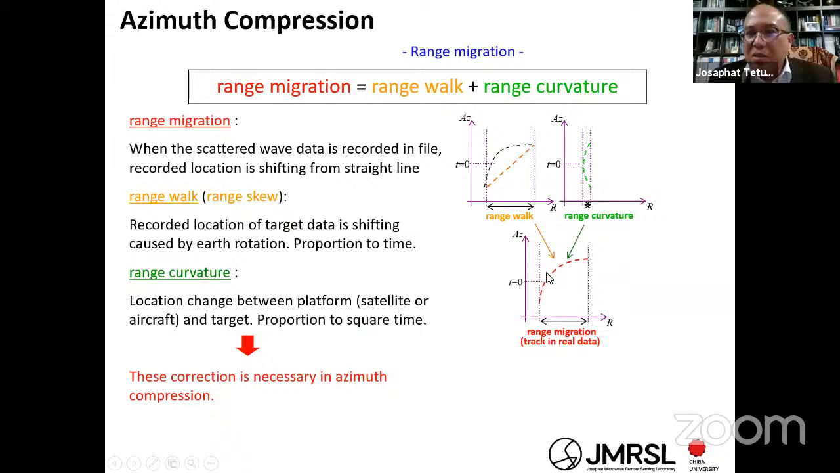Actually, this is the response from one point, one object, composed of the range walk and range curvature. So why do you need to make the correction? After you process the range compression, then in the azimuth compression, you need to make this range migration